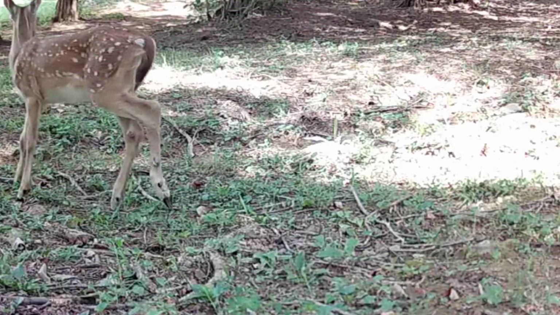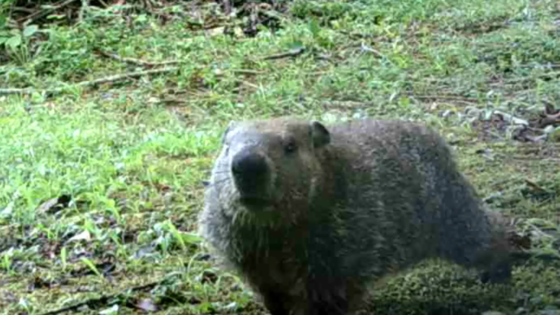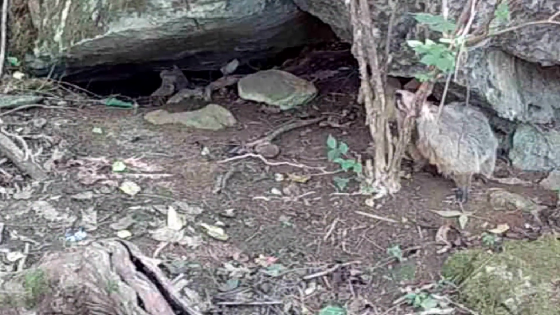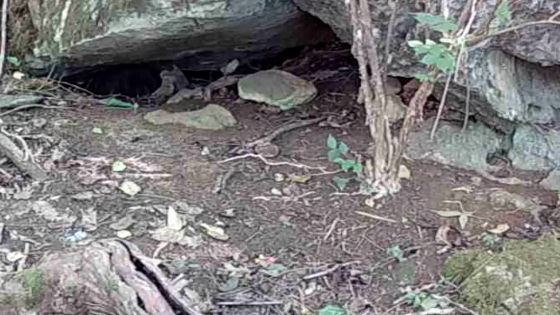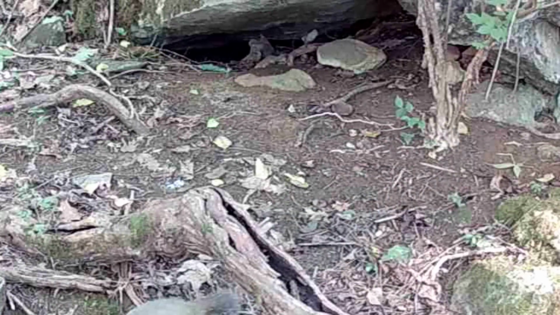The little does down here in the cedars, late in the evening, down there too. Now there is old Bruiser. My camera messed up. That's all I got of old Bruiser this week. And back up the rock, there's old Dirty Dan. It's just too hot for him. He's going back to lay down on that cool rock. But he's out later. He's got to go do some foraging himself.